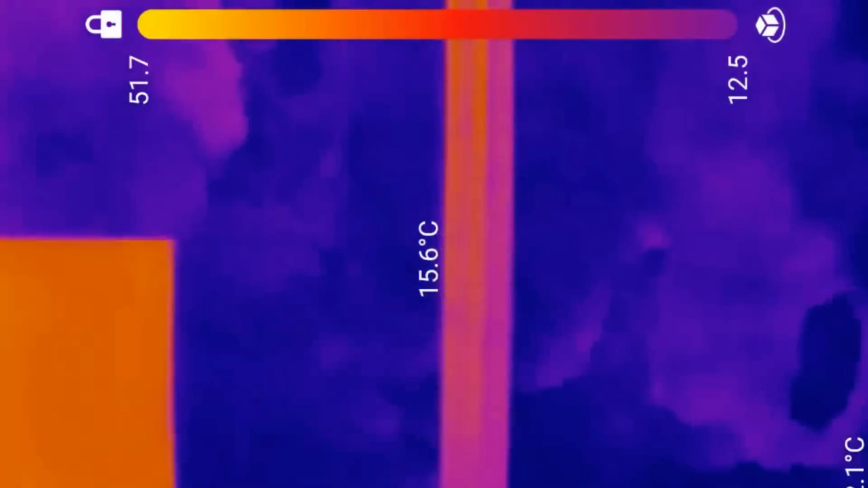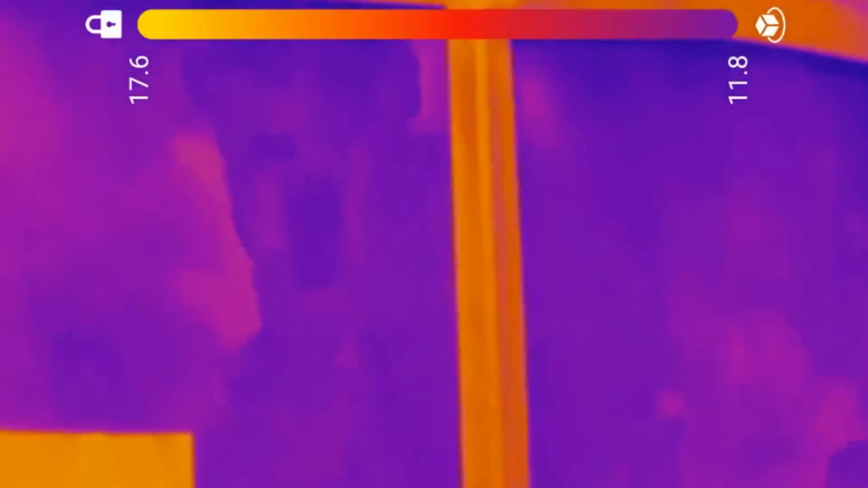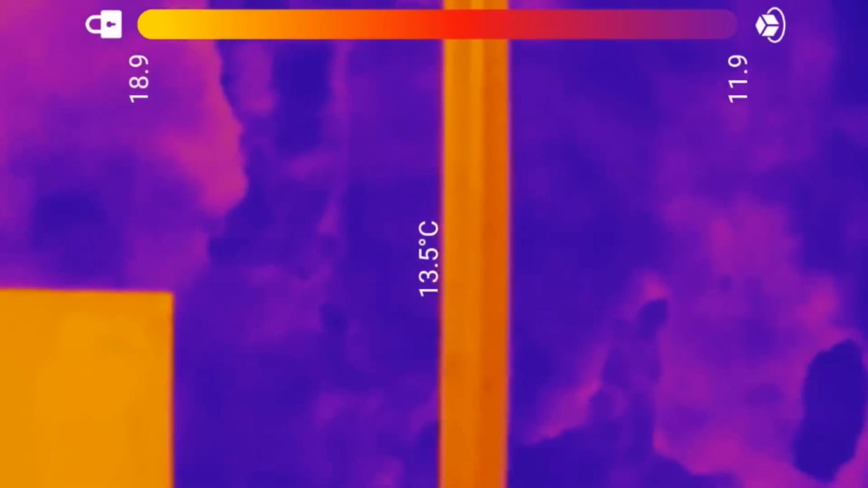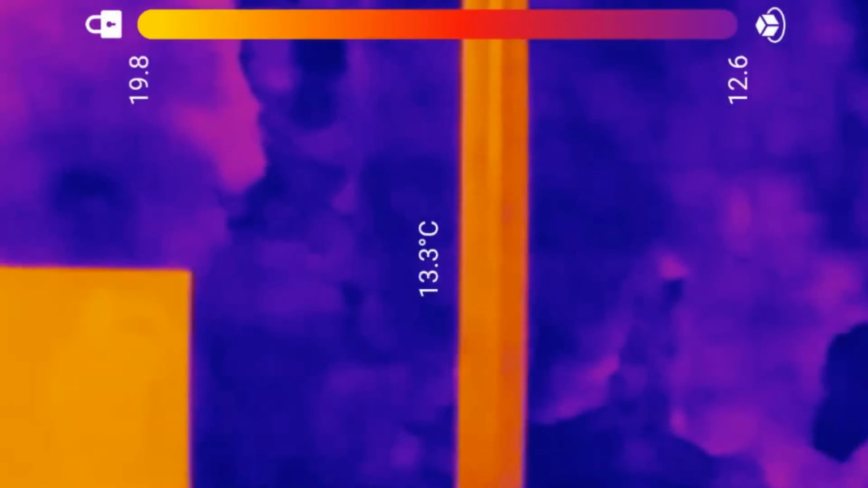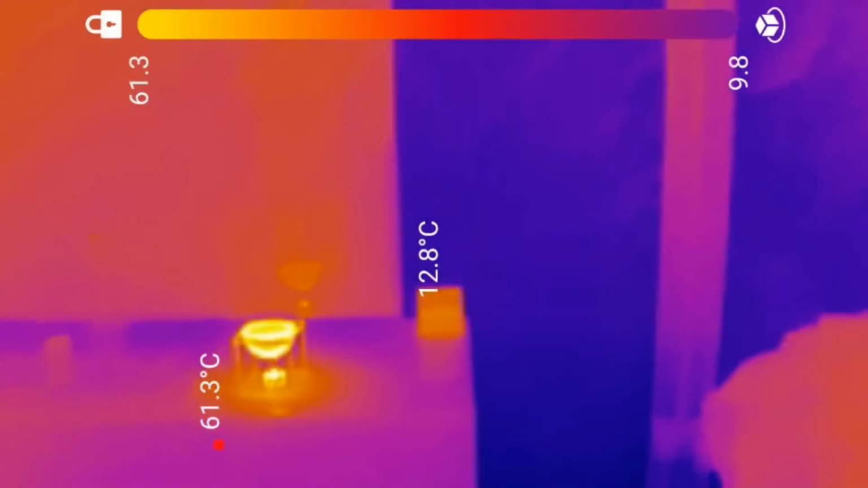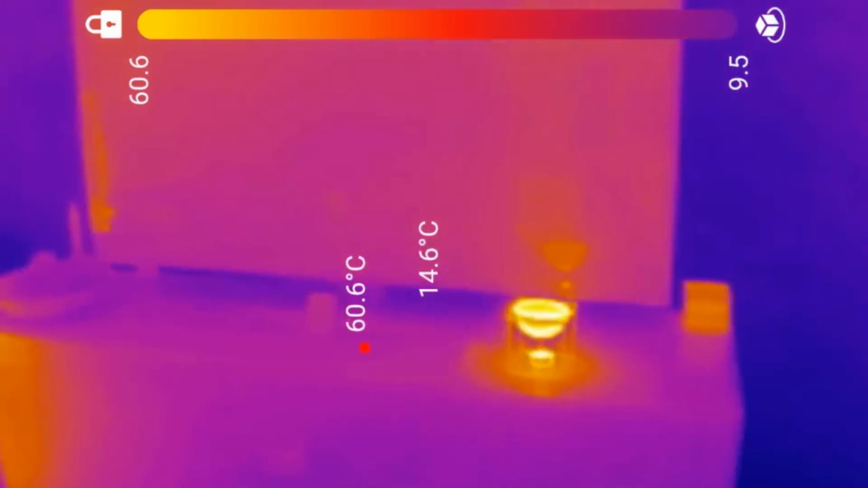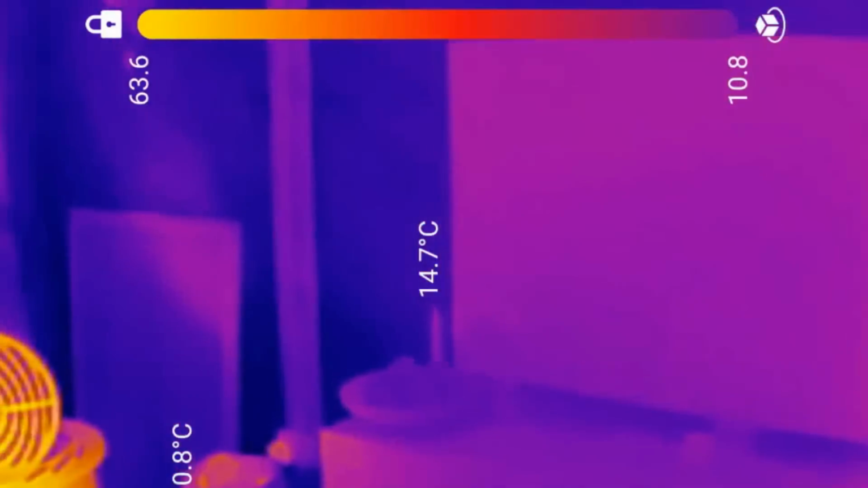That's interesting, that's electric. Is it picking up heat further back? Yeah. Oh, they're turned on, aren't they? And you've got the one who cannot be named, for fear that she turns things on. Yeah, she sits down there.